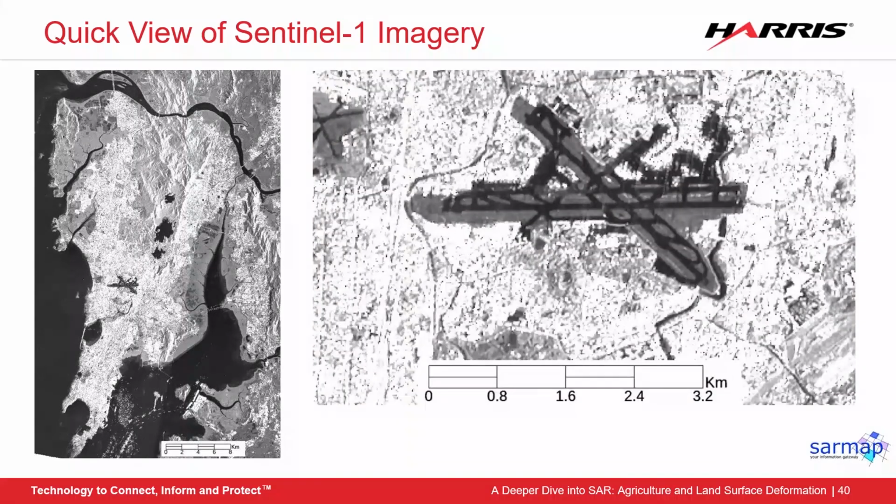And now we can zoom in and see the airport clearly with SAR. Because the runways are so smooth, they reflect most of the backscatter, similarly to how water would, making them look black. The areas of grass and dirt that surround the runway are that gray color, and the surrounding buildings are that bright white response.